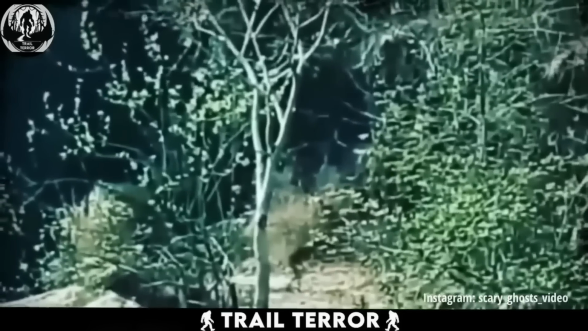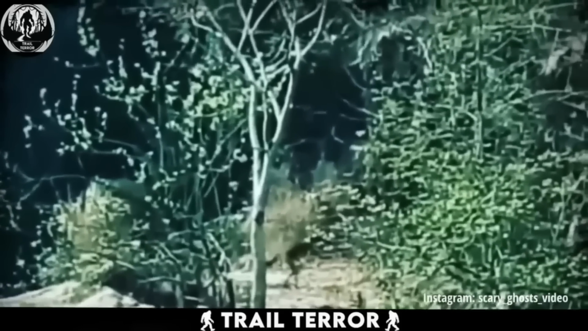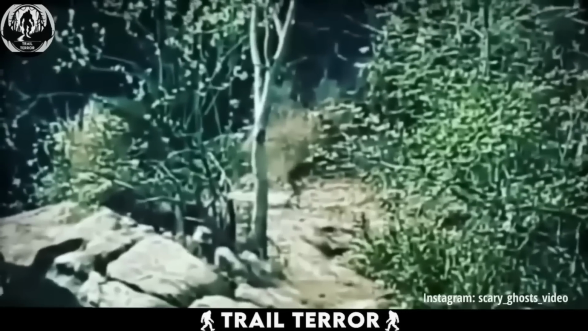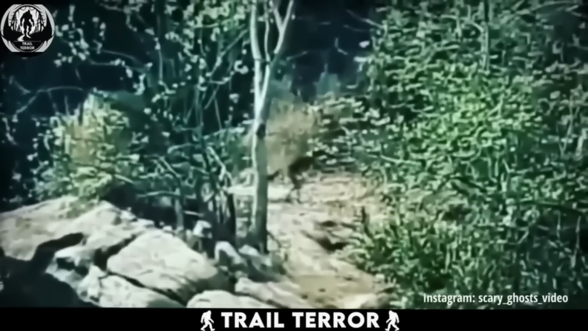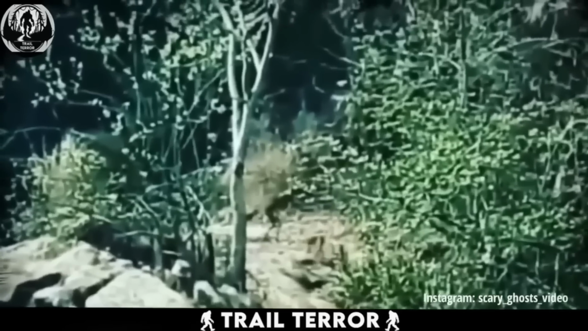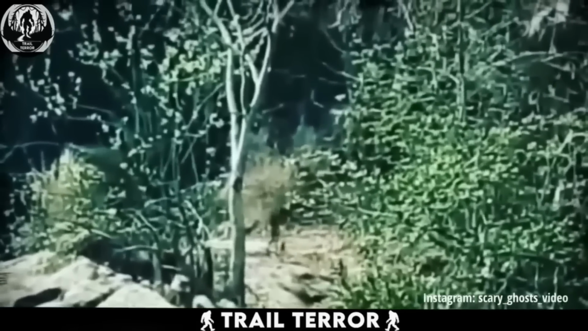Uploaded on Instagram by a user claiming to have captured a real ghostly figure, the video presents a view of the woods from a distance. Everything appears serene until you spot a mysterious black figure standing amidst the trees.